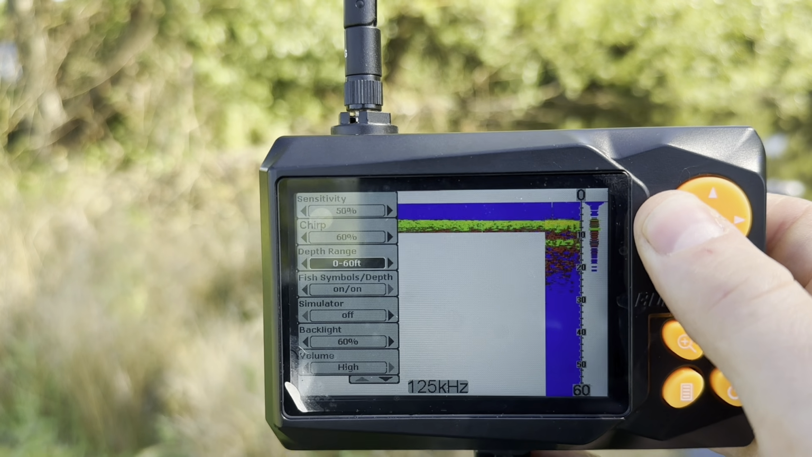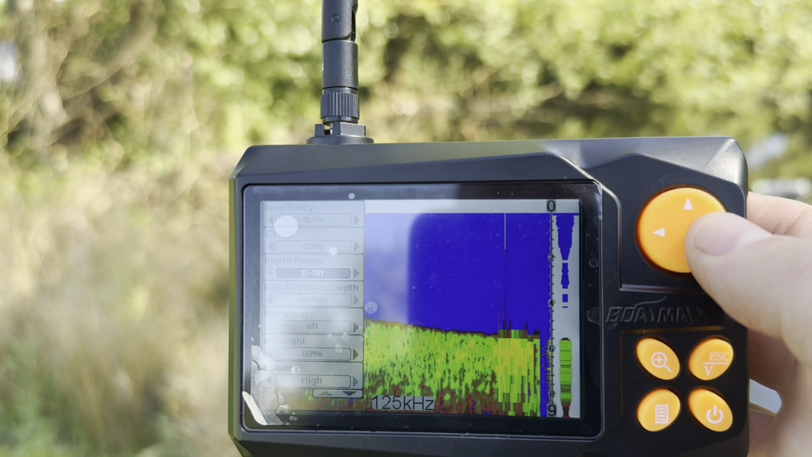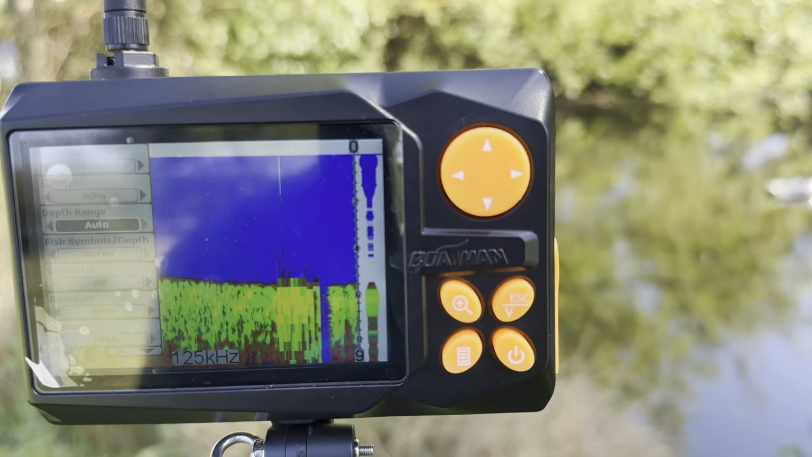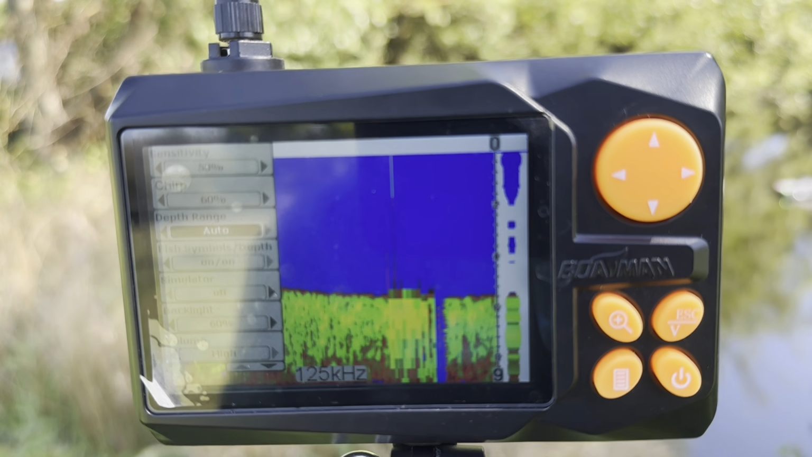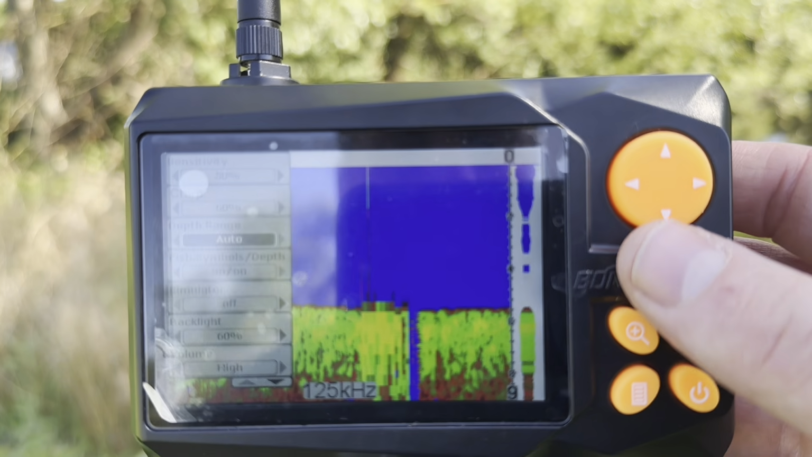You have 0 to 90, 0 to 60, 0 to 30, 0 to 15, 0 to 9, and that is the lowest you can go. I always just set it to auto. It automatically figures itself out, and if you all of a sudden go into a drop off with some deep water, it's going to automatically adjust for you, so just keep that in auto.